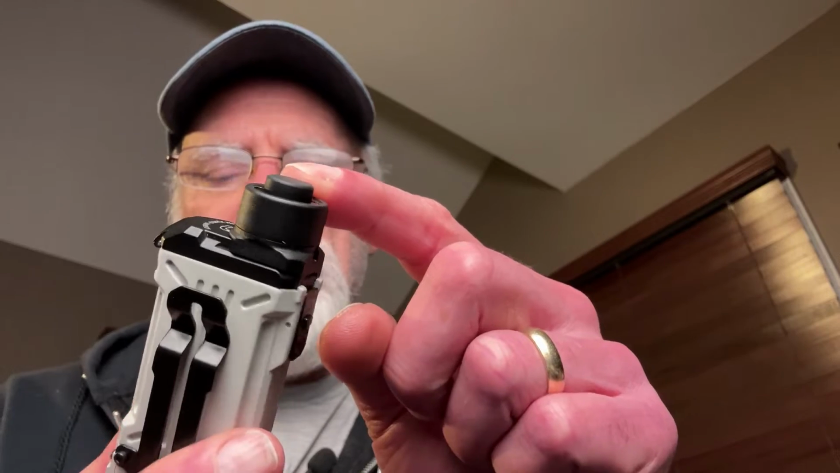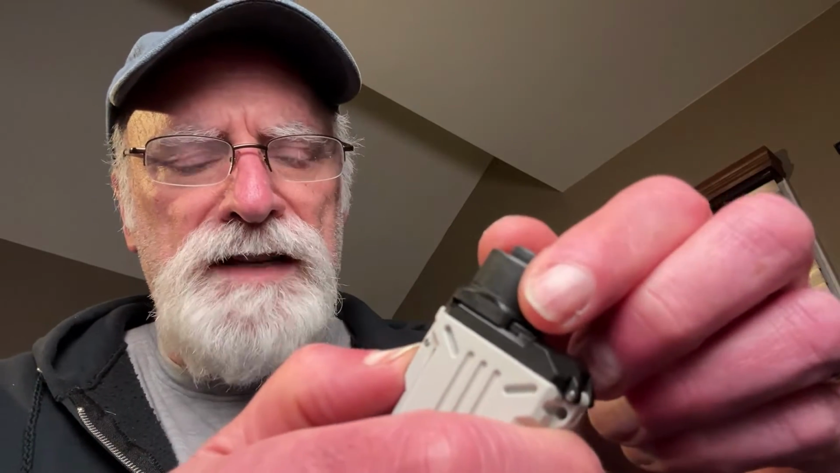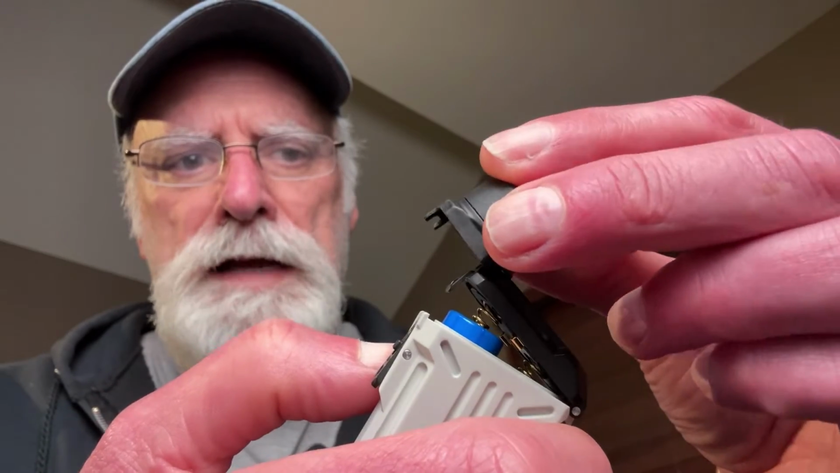This one has a tail switch option if you want. So both of these lights will both take this tail switch if you want to. It's an option that Wuben makes available, and you can see it pops right off. This is the tail switch. Let me see if I can focus that for you. And all you do is you pop up the back like that, take the tail switch, and you just slide it over the little rungs here, push it down, and there you go.